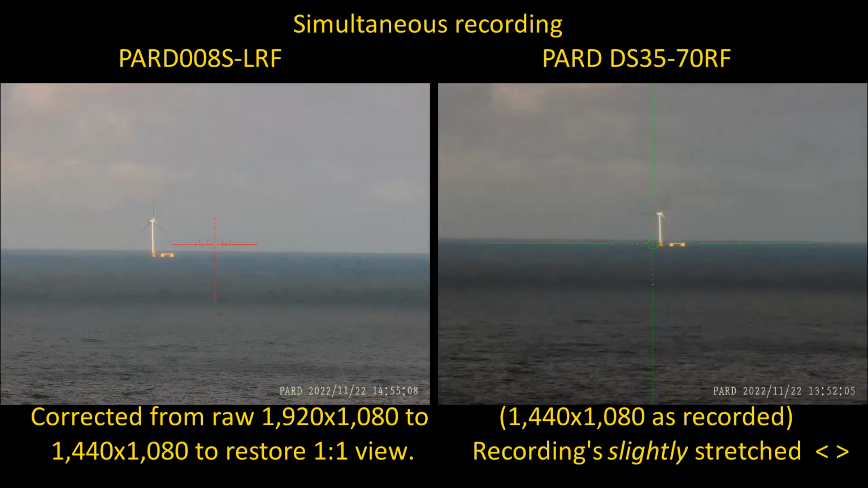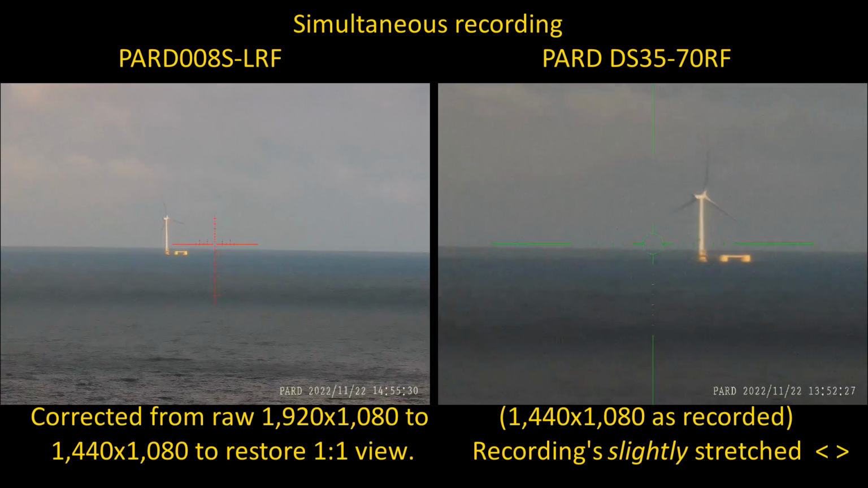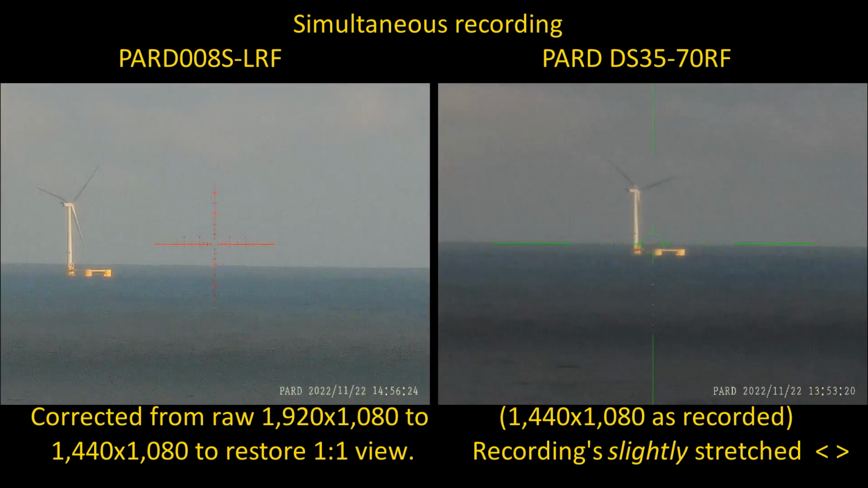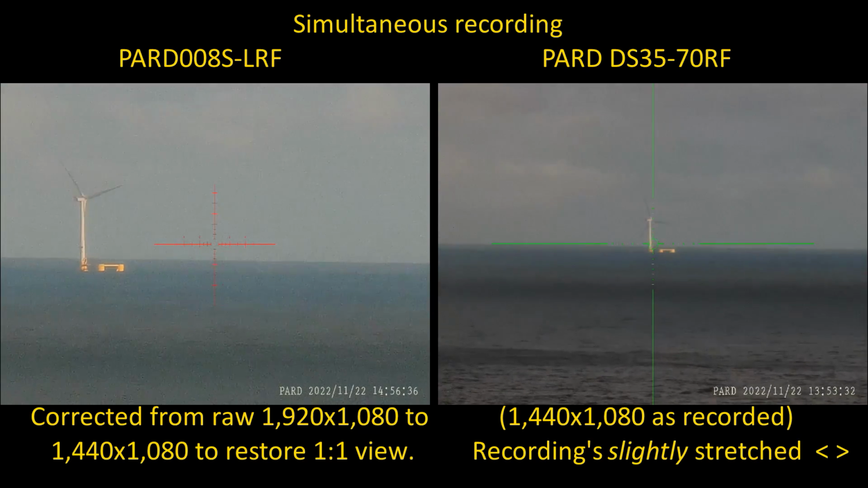For these next 20 seconds or so, I zoom up the DS35 on the right and then the 008S on the left, get the focus right, and excuse the wobbling, and then zoom them back out in the same order, just so you can compare them.